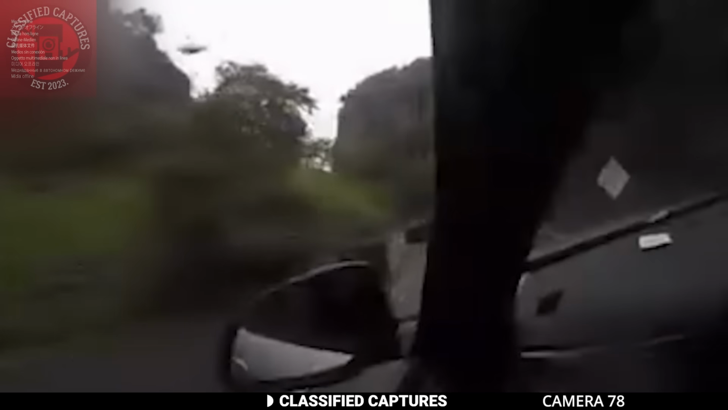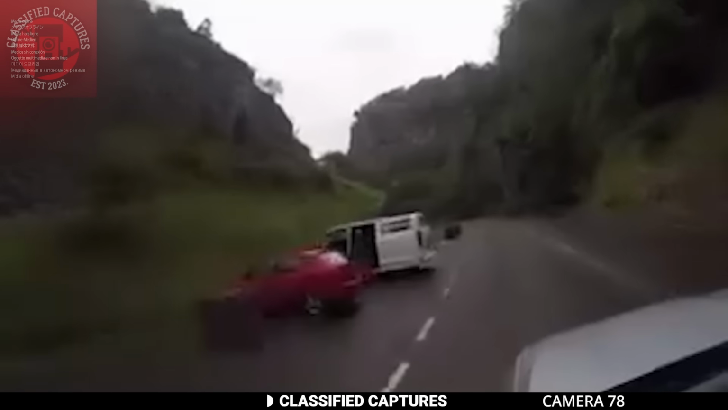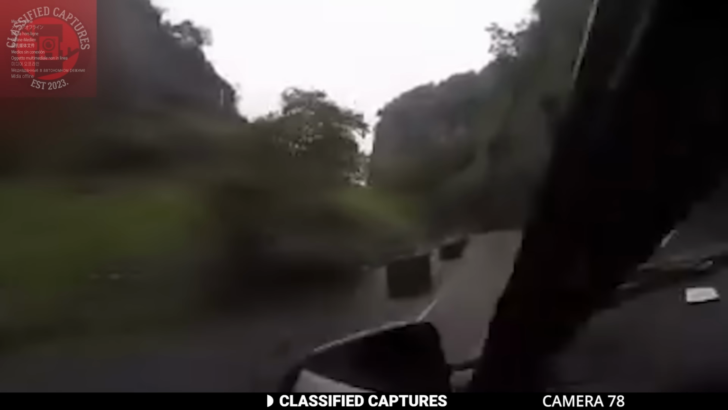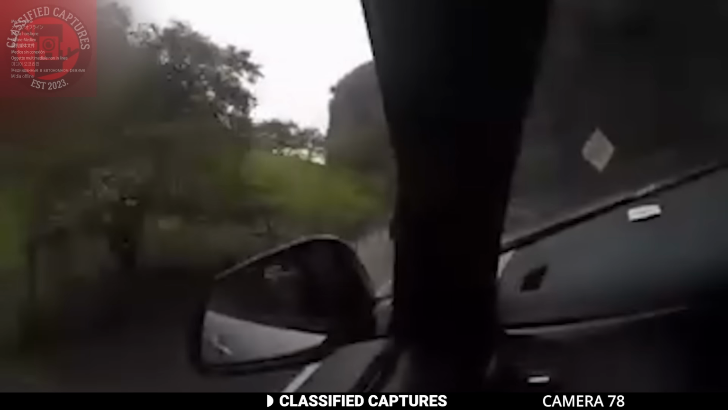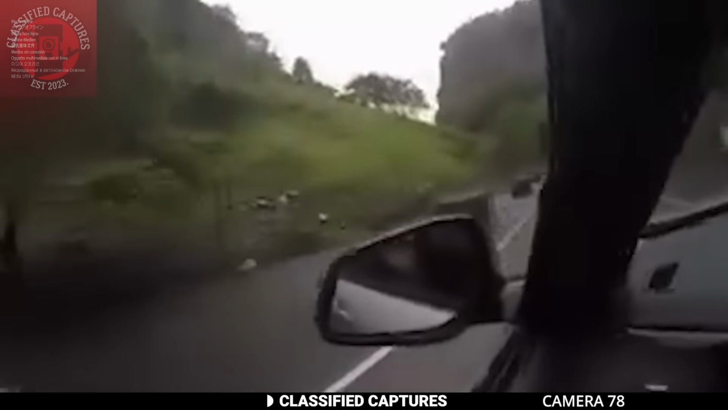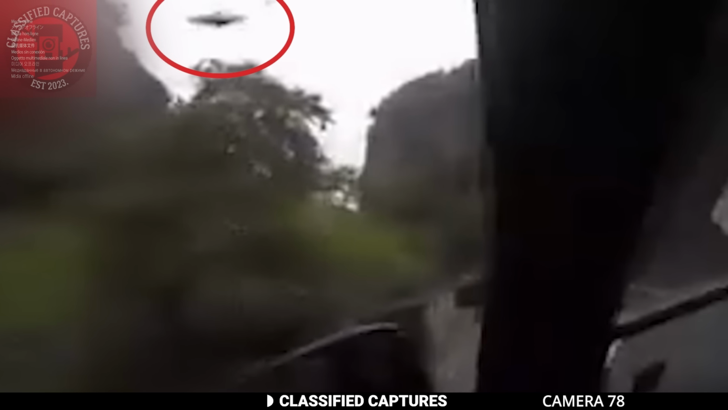But when you slow it down, you can clearly see the object moving across the sky. The disc's movement is smooth and deliberate, leaving little doubt that it's something more than just a trick of the light or a bird in flight. Its shape and speed make it look very much like the classic UFOs reported over the decades. What could this be? A secret military craft? A genuine UFO?